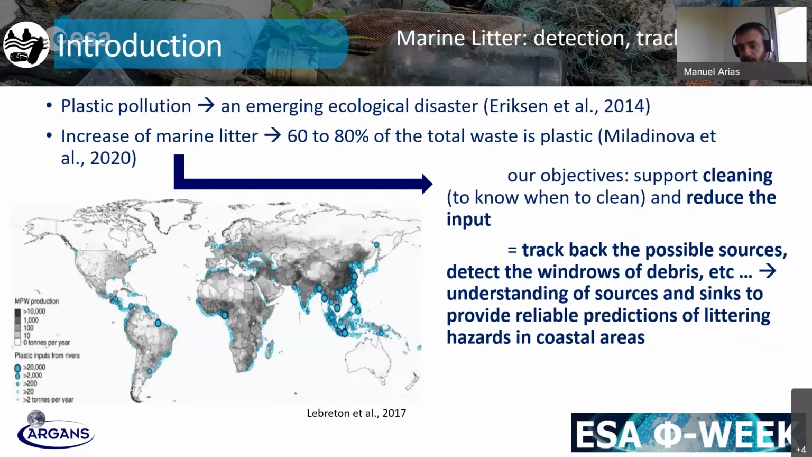So marine litter has been bringing a lot of concerns in the last years, and Argans has been doing an effort along with a number of institutes and organizations, including the Copernicus Marine Service and the European Space Agency, to deploy a number of services that could help to manage this particular environmental issue.